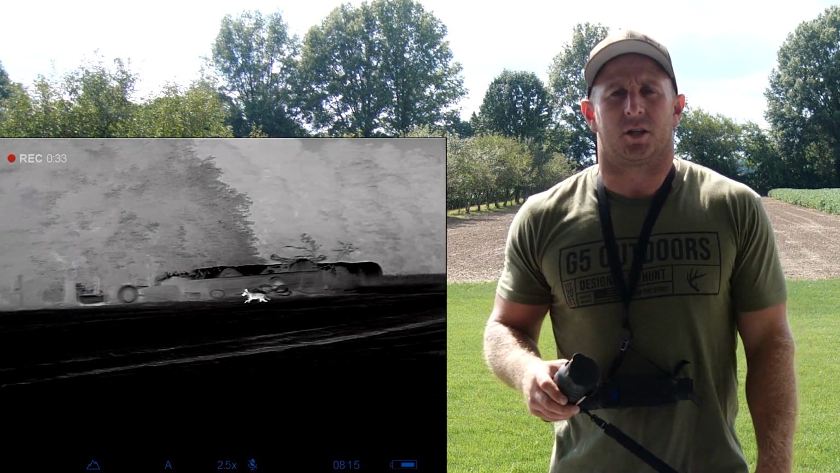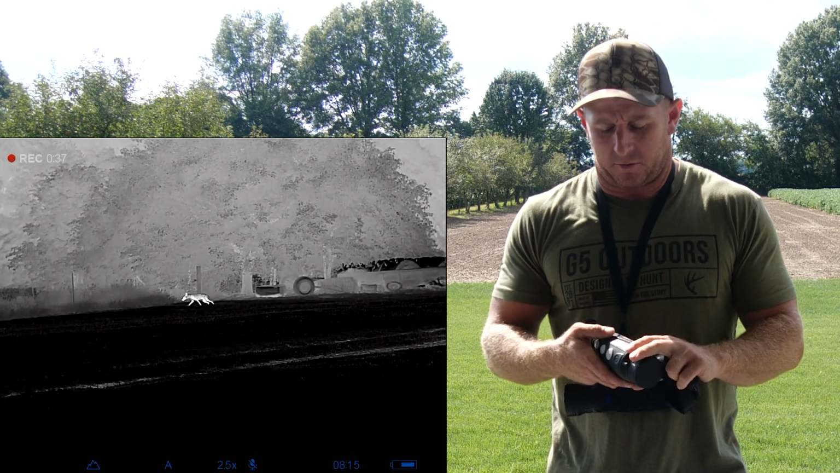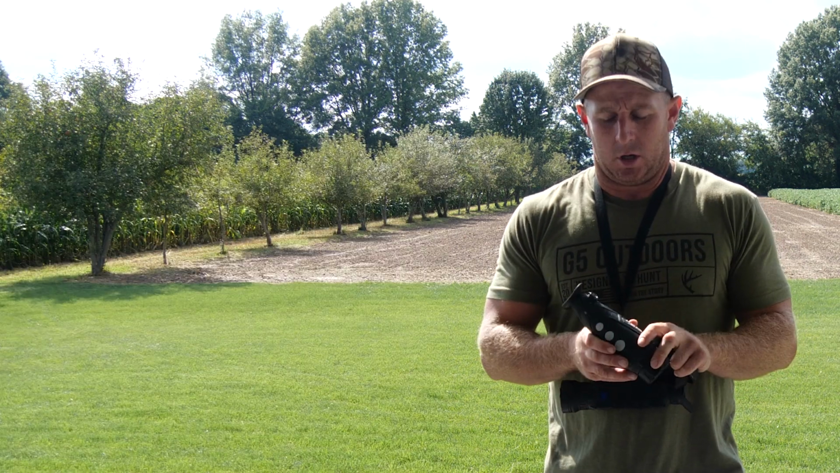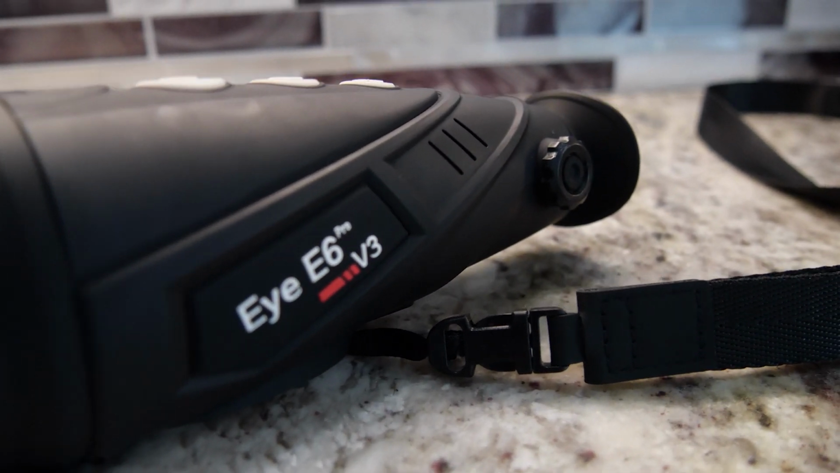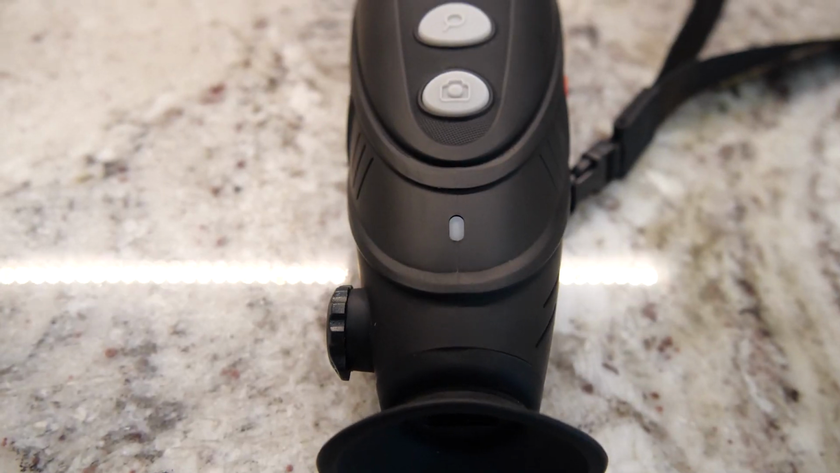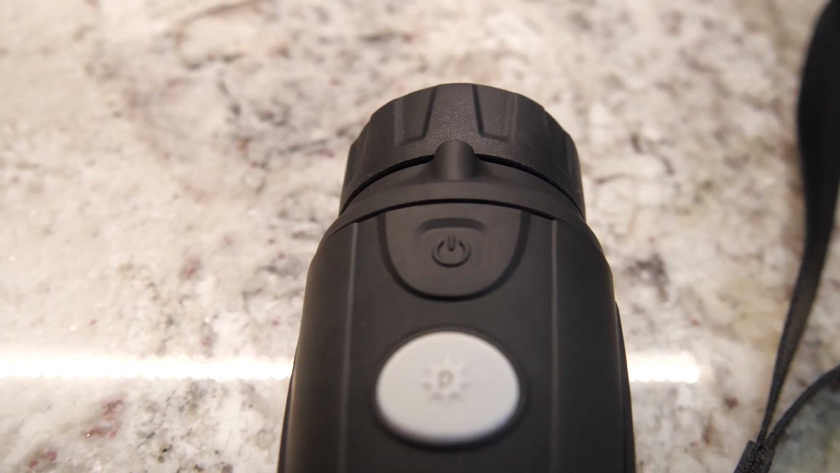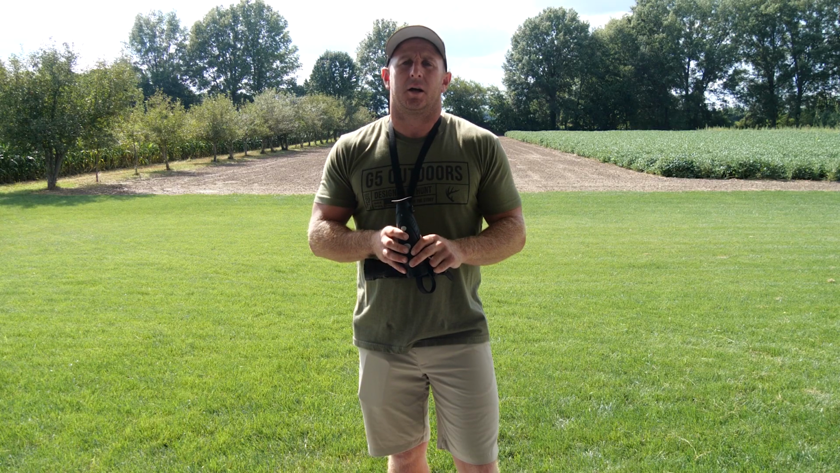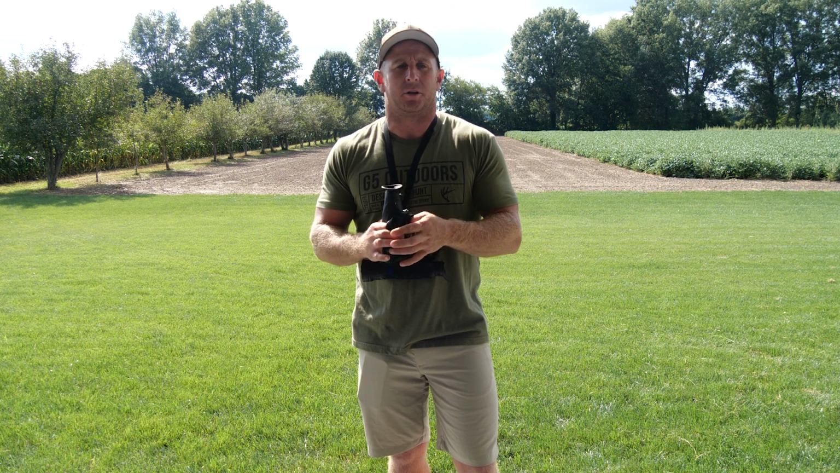But lately I've been seeing a lot of videos and really good clarity coming out of the Infiray line. So we got one of these on hand. This is the Infiray Eye E6 Plus V3, and they're both very comparable units. So I wanted to see what they were like actually side by side out in the field.